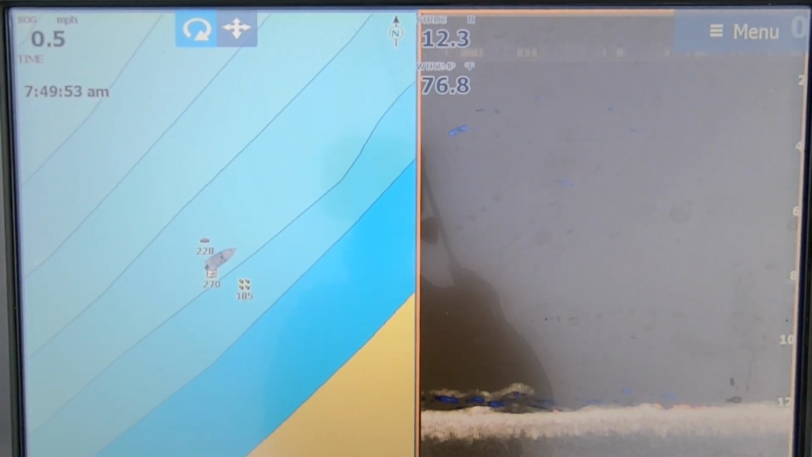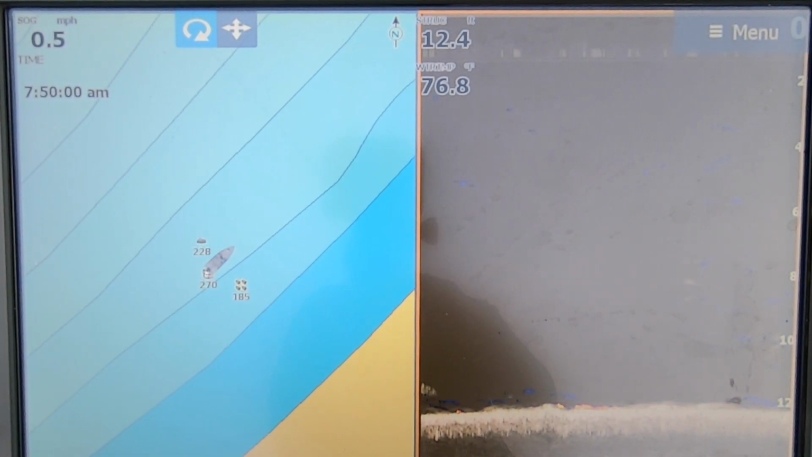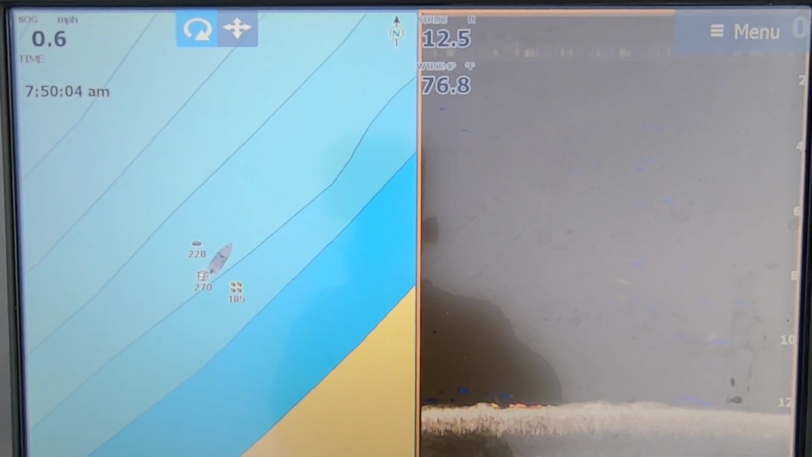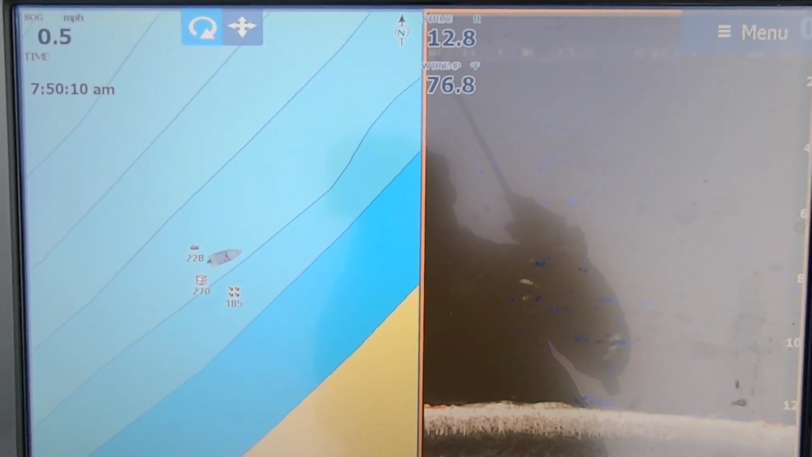And then I'll turn the boat and then you'll start to see that bottom again. There's a couple really good ones coming up. They're starting to get a little bit of blue return dots from the bluegill again. A little bit of chunky rock bottom right there.